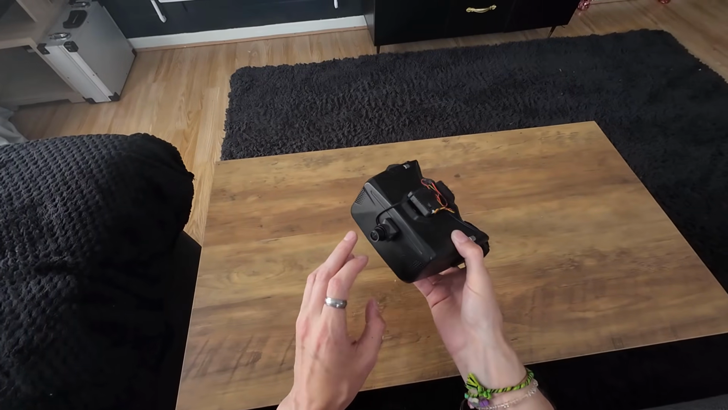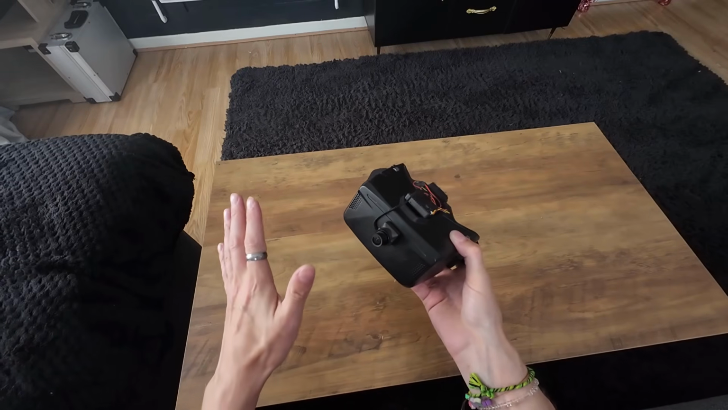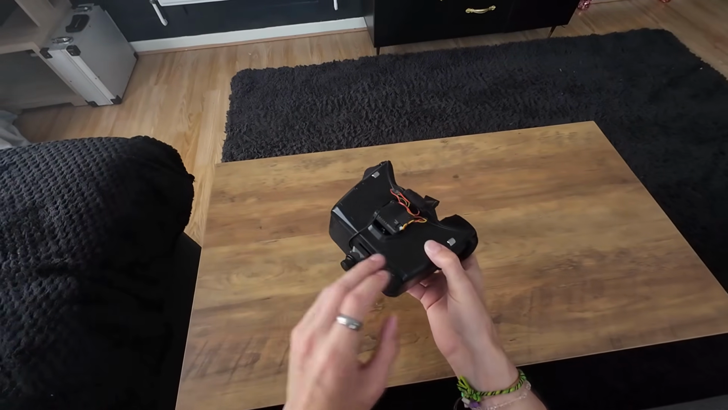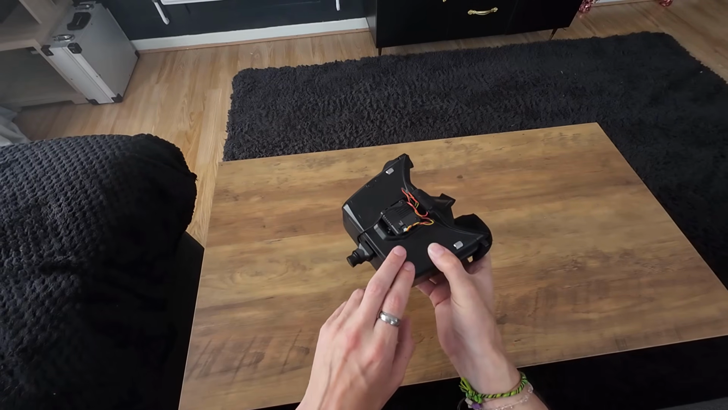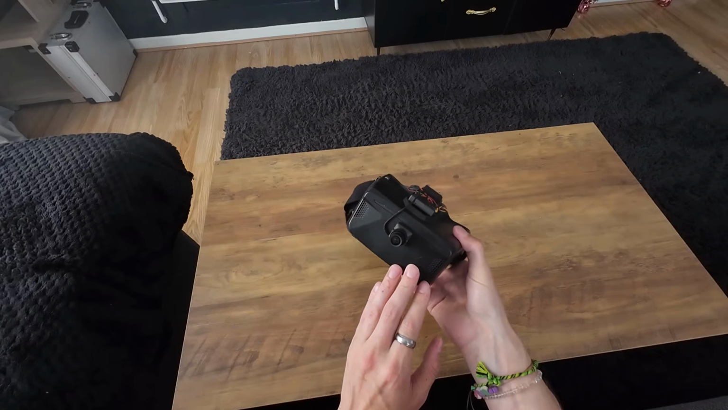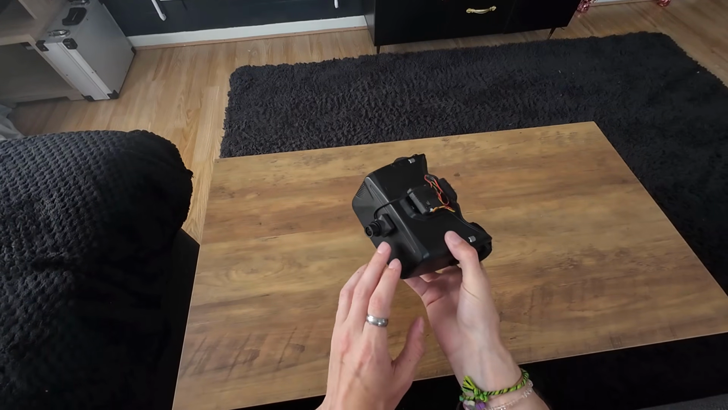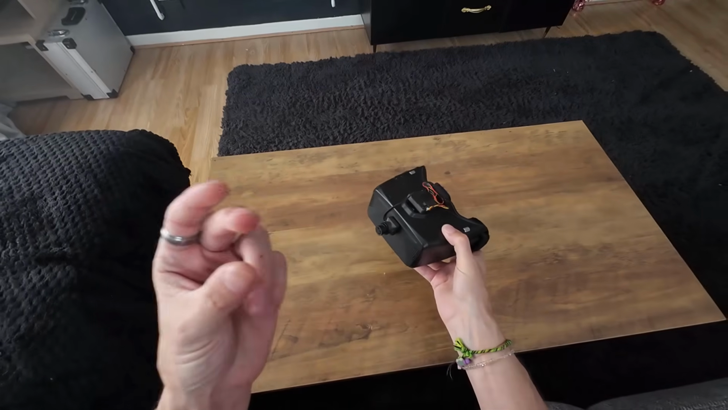So in today's video, I am going to be taking these goggles out. I'm going to test the camera in a whole load of different lighting conditions and different environments. But later on in the video, I will also be doing some further drone testing, which we'll talk about a little bit later. So anyway, now I've explained that, let's head out to the field and start putting this camera through its paces to see what it's truly capable of. Let's go.